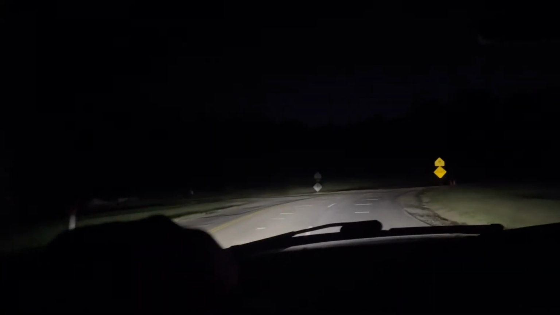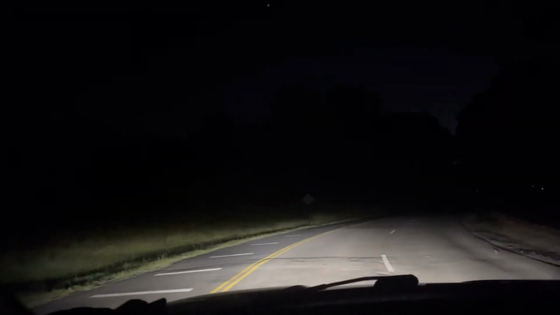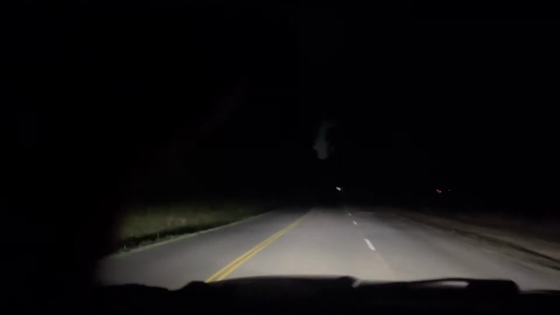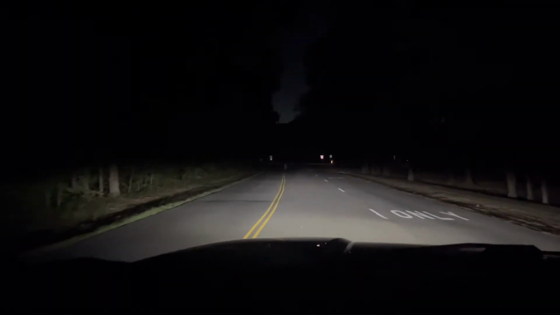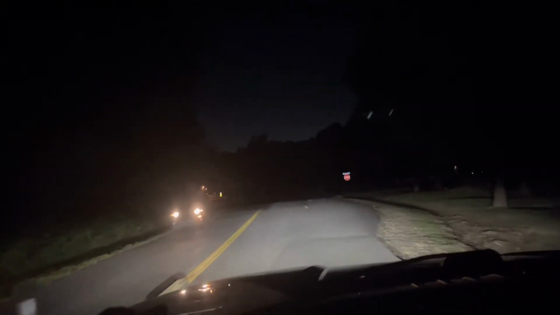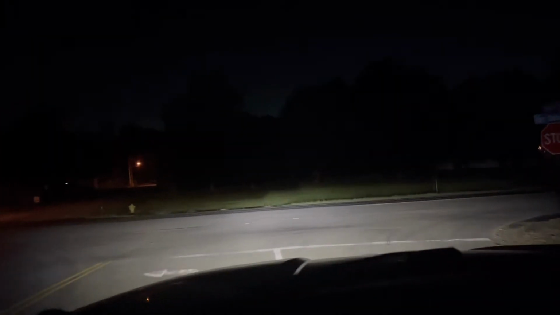The install went pretty good. It took a lot longer than what I thought it would. Started about 4:30 and I didn't get done until about 8 o'clock. Instruction videos made it really easy. The only difference that I found was it asks you on the website whether you have LED headlights or halogen headlights on your factory, because there's a harness you need for the LED headlights on the truck.